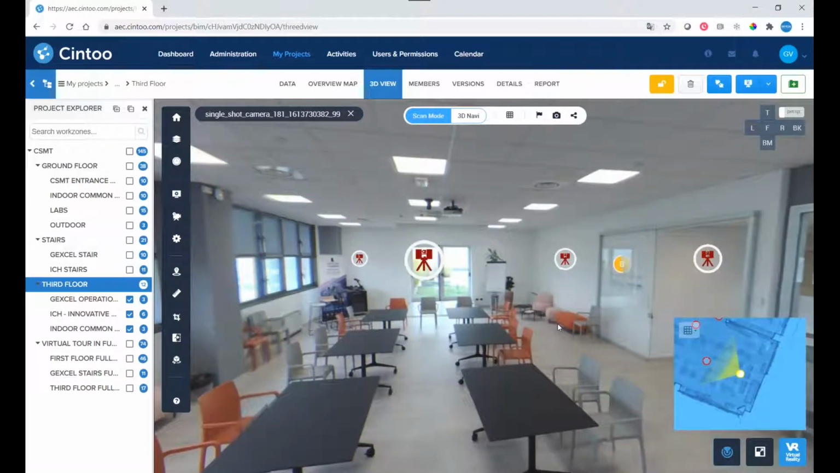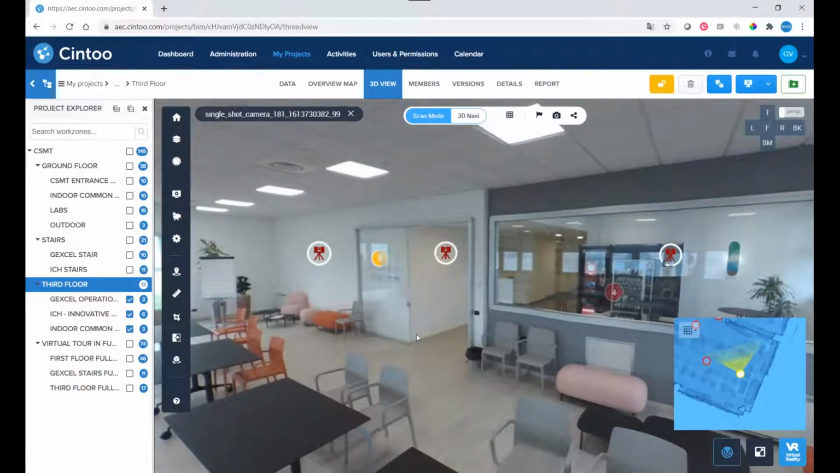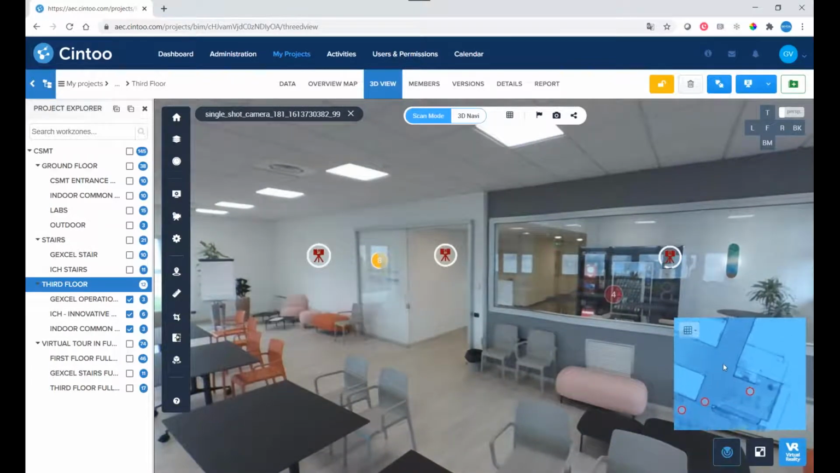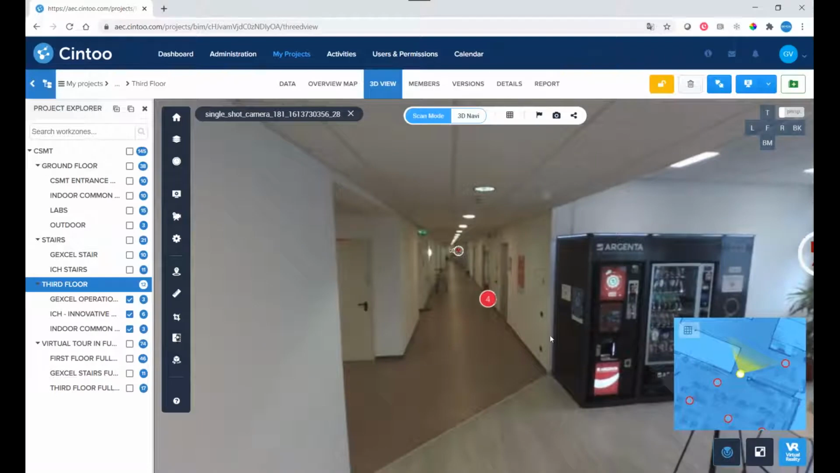Okay, I think that this is a room that some of you know pretty well, because it's another room in which normally we organize some events. So I can again jump from one position to the other. Okay, and if we look at the corridor, we see that there's another kind of annotation that we call an issue. Let me explain a little bit what it is.